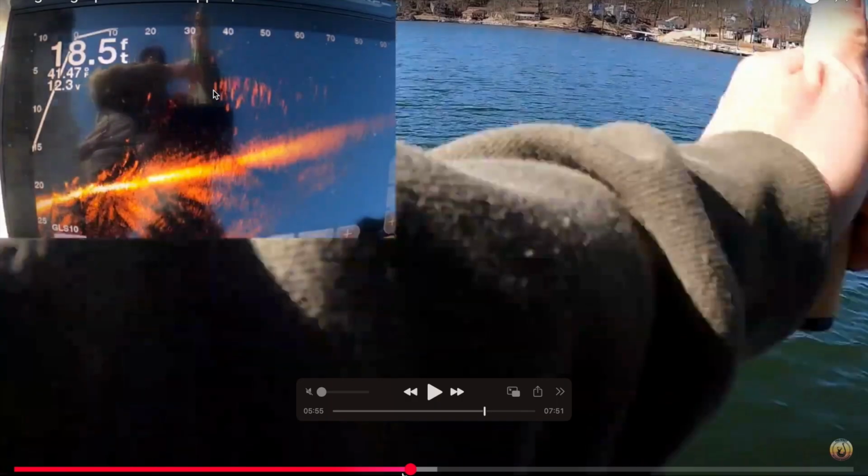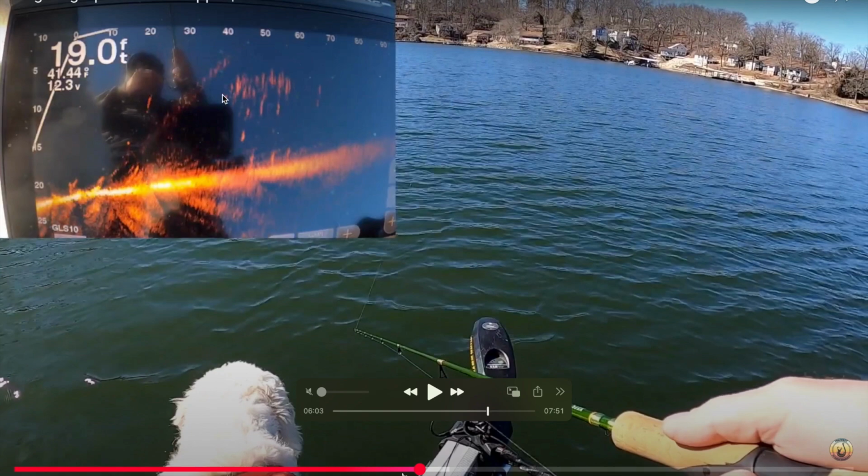And then here is another small school. As you can tell, again, not a huge school, but they are just suspended over the open water. A little bit closer to the bottom this time. The last fish were out over 30, 40 feet of water.